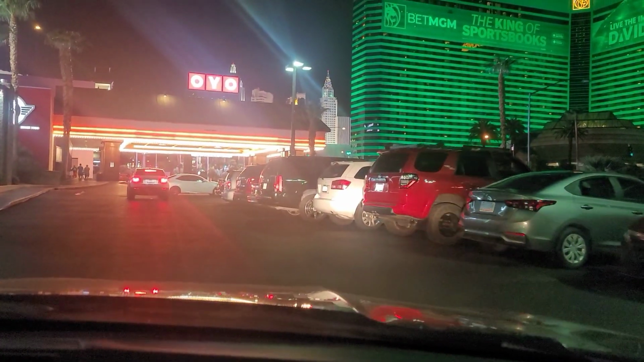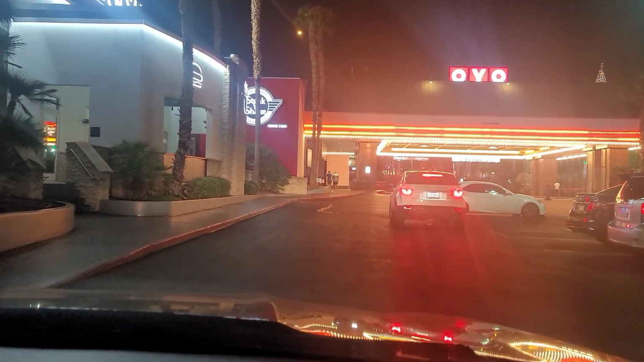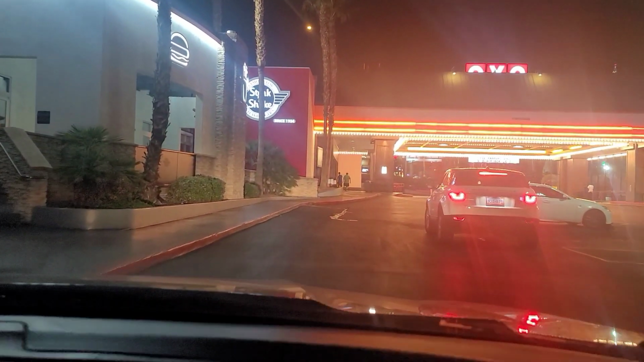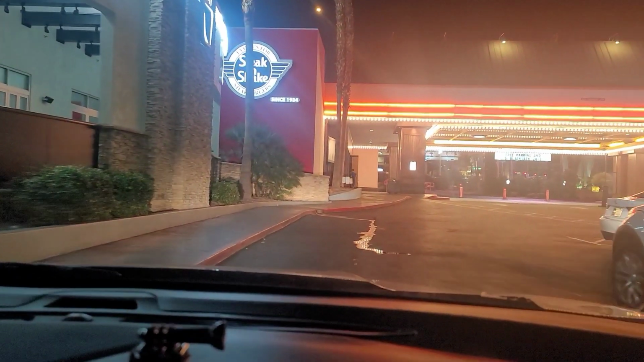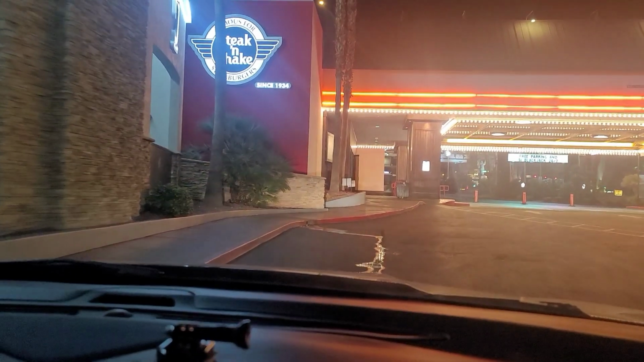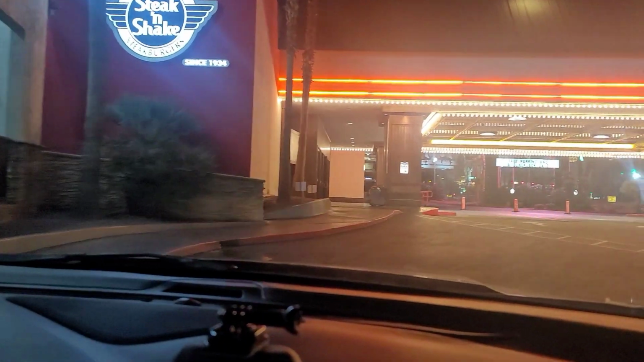One good thing about this, probably the best thing about it, is the parking here. If you're going to anything at T-Mobile, it is free here. They got a parking lot there that is within walking distance. You can walk across the street, if you can get parking, right? Well, it's free, so you got to get it before it goes.